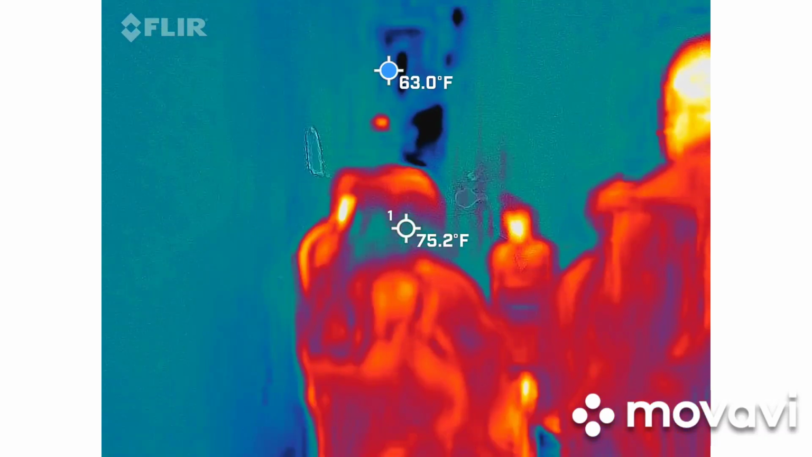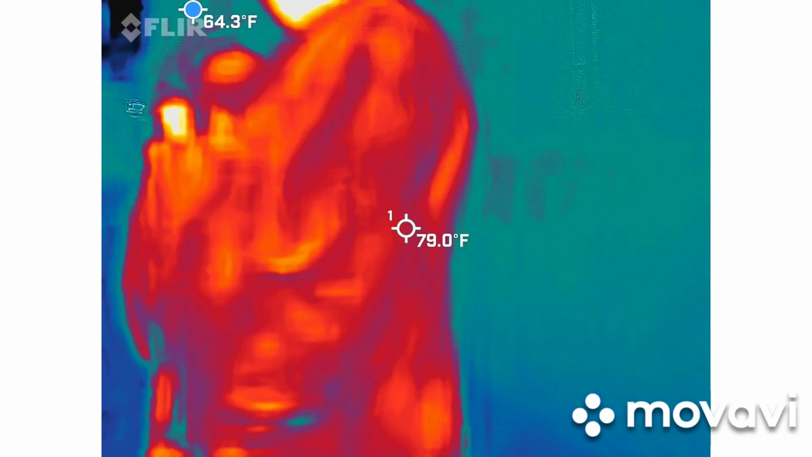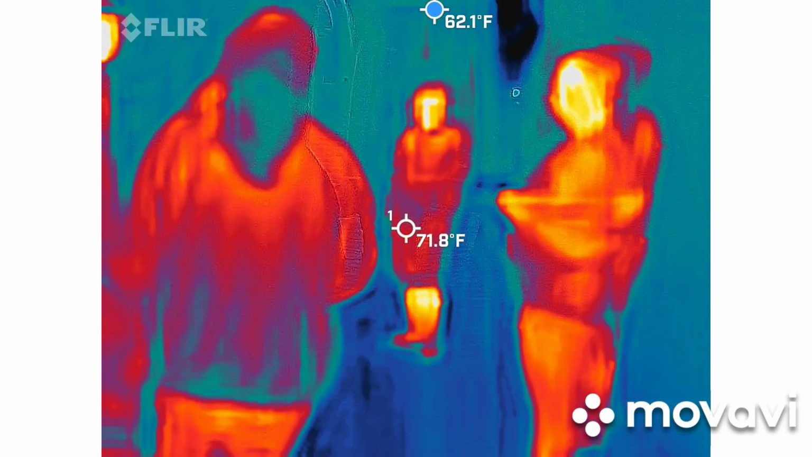Yeah, definitely keep it down here. This is considered a quiet area. So again, this is a brief stop. You see people from the restaurant. So what is this space?